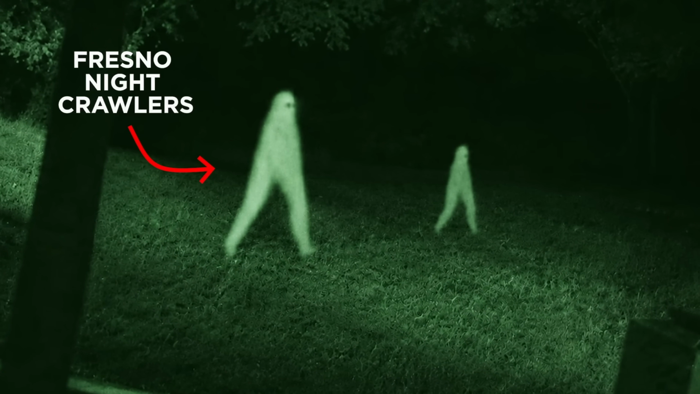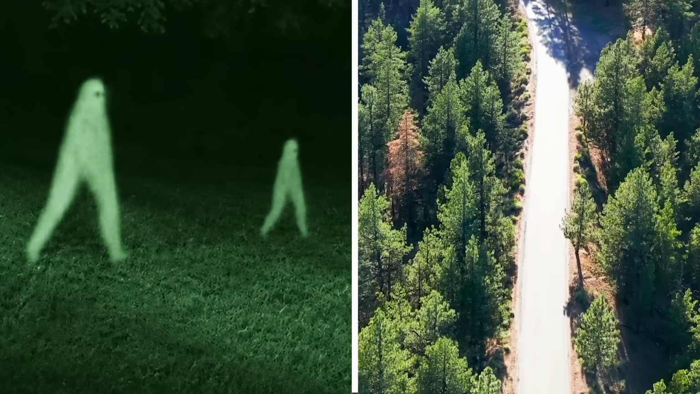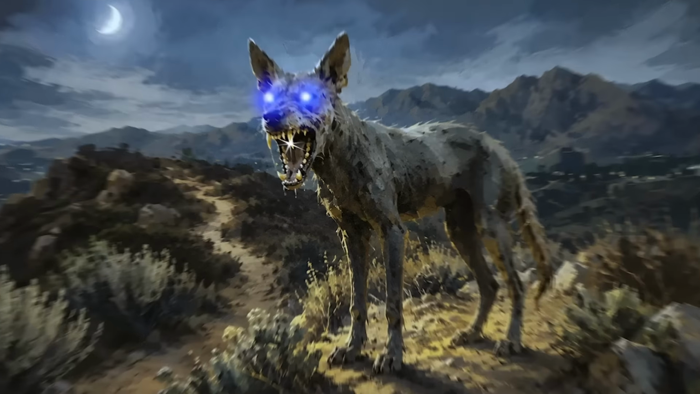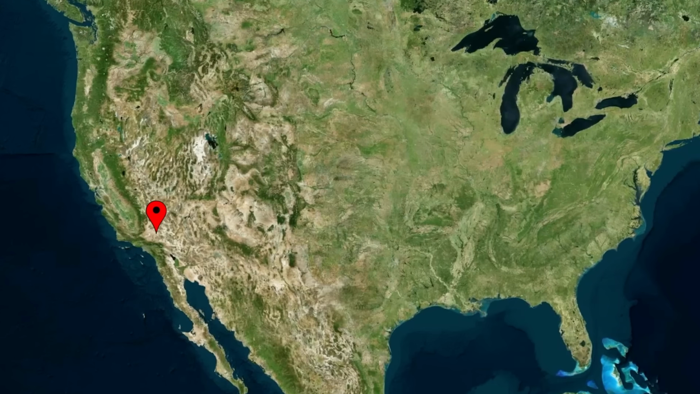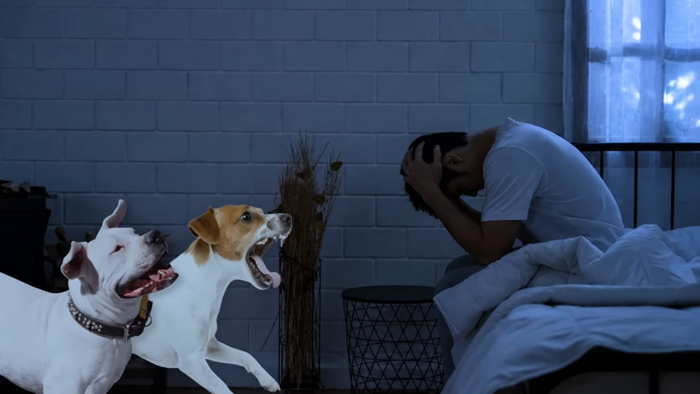This infamous cryptid is a mainstay of Californian folklore, and whereas its paranormal peers are outfitted with fangs and piercing blue eyes, the Fresno Nightcrawler just looks like a walking pair of pants. Aw. The first sighting of this spook occurred in Fresno, California in the early 2000s, when a man was awoken by the sound of his dogs barking.